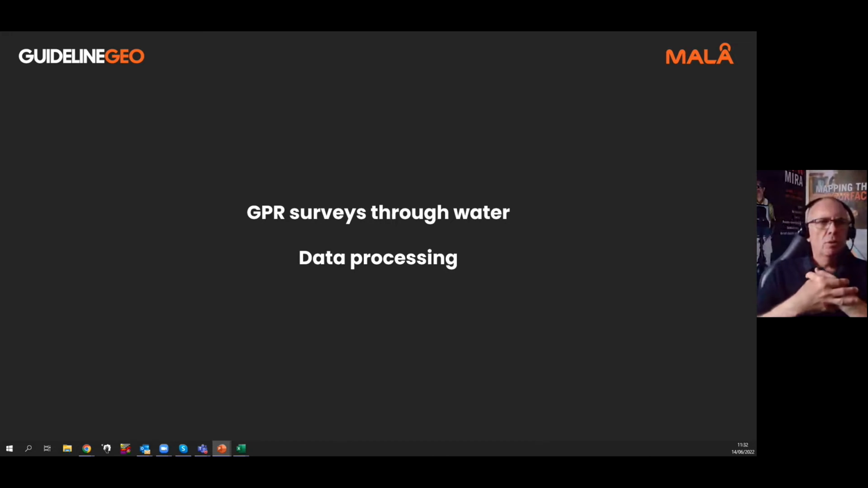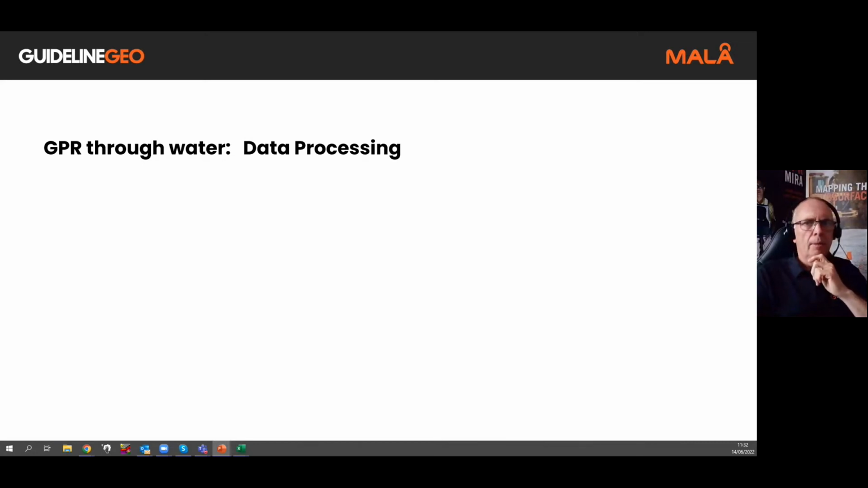So once we've collected the data, we need to look at the data processing and some examples coming up here. First thing we need to think about on this one is complications from things like positioning of the data.